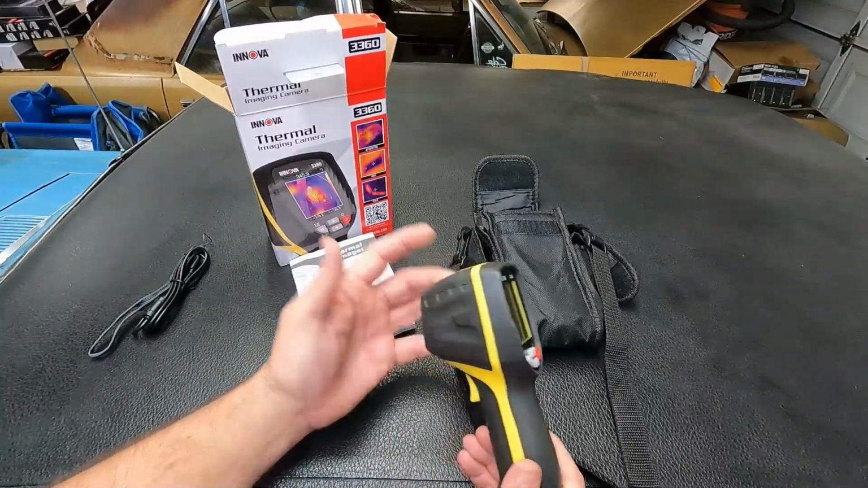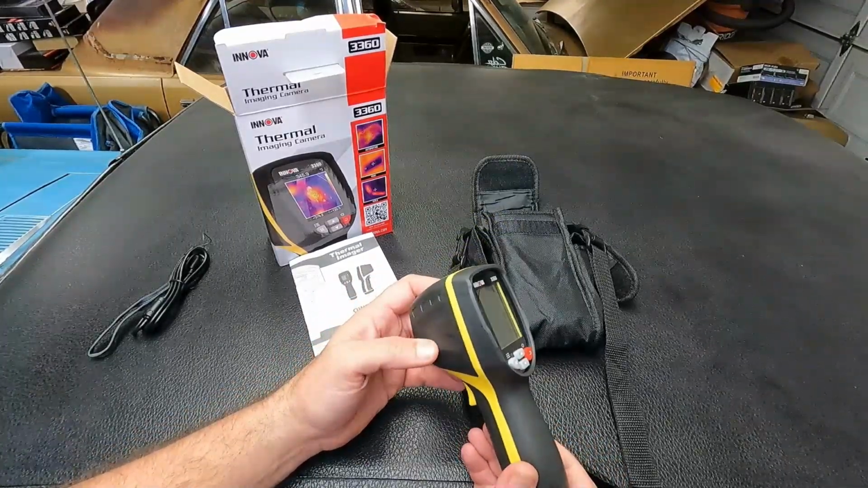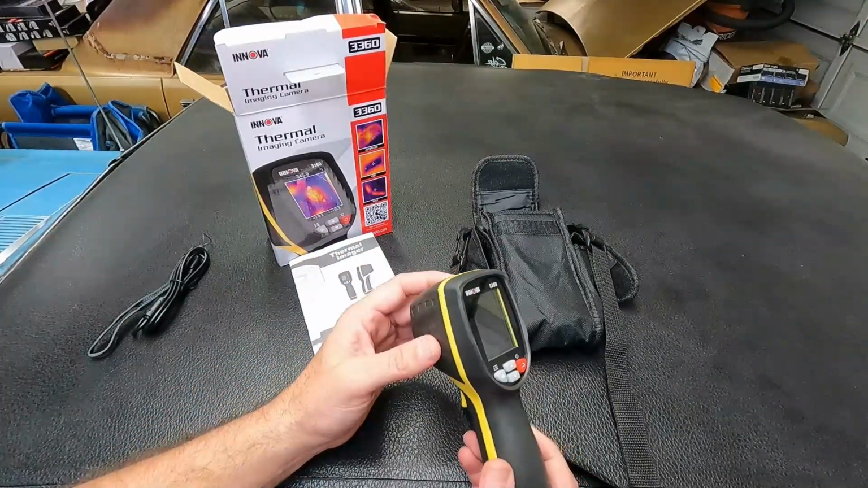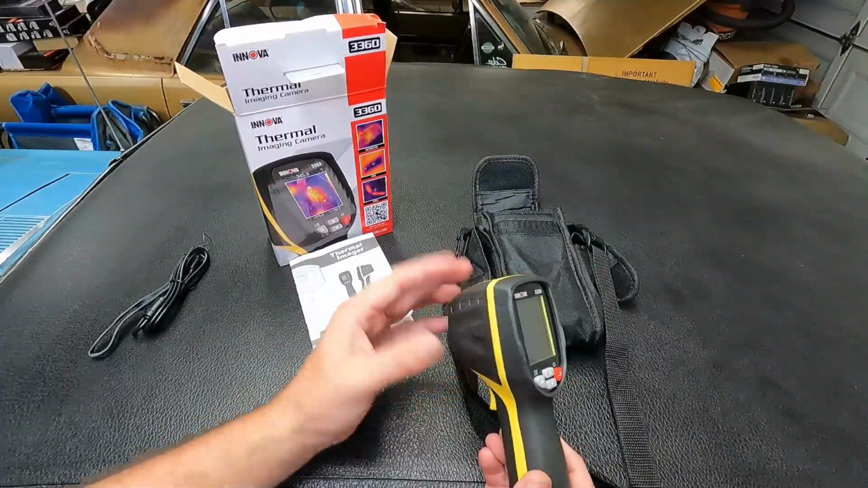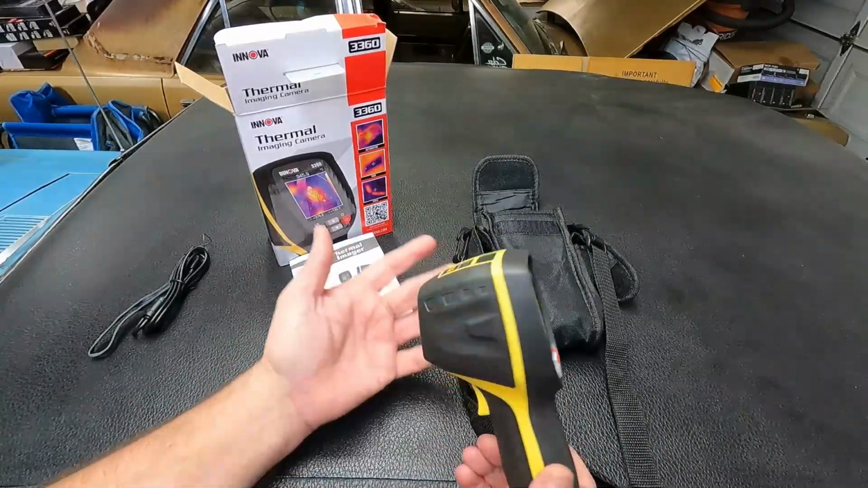With a parasitic draw, all you've got to do is just let the vehicle sit, pop off that cover, and take a look at it with this, and you should be able to spot whatever fuse or relay is energized and figure out what's causing that draw. Even a short in an alternator, which I had happen a while back, the voltage regulator had shorted out and the thing got really, really hot, almost burned up, and this would have been able to diagnose that or find that really quickly, so we could have disconnected that battery.